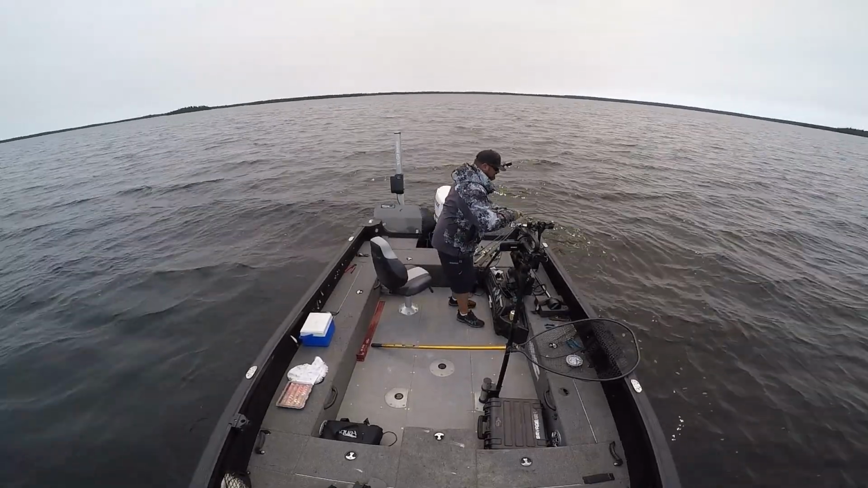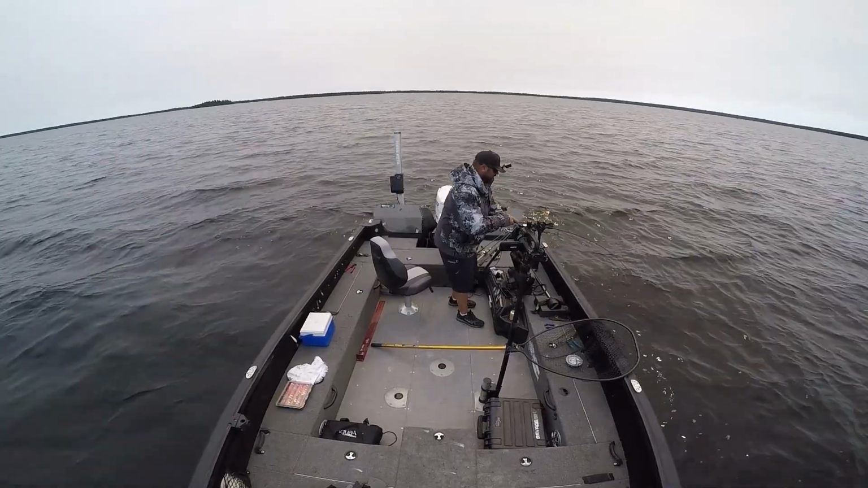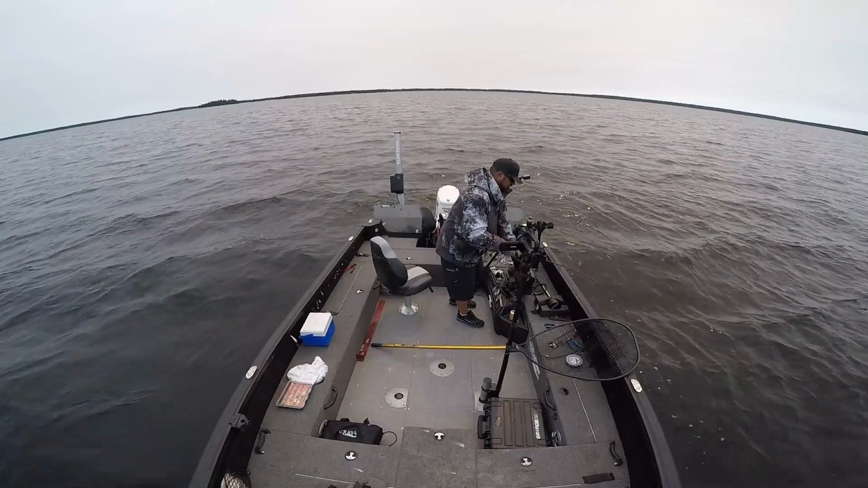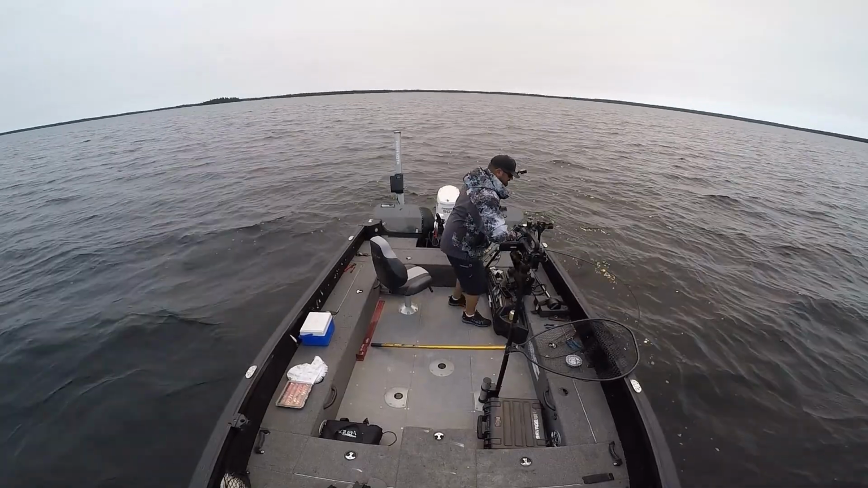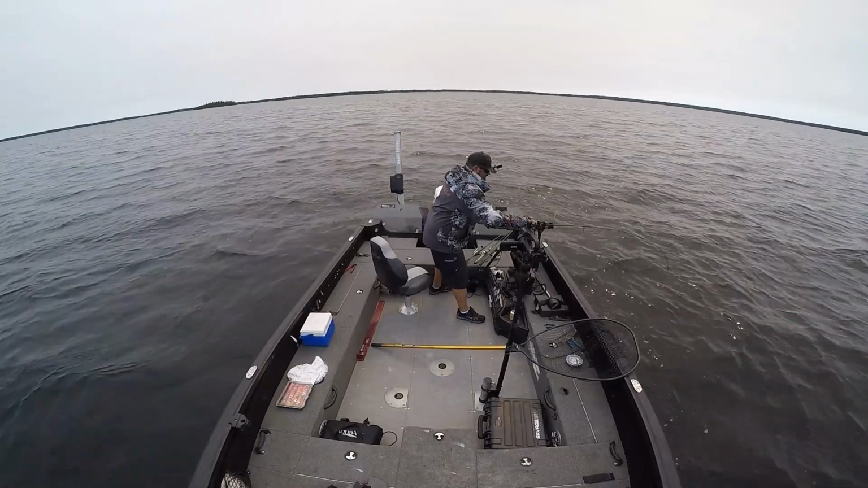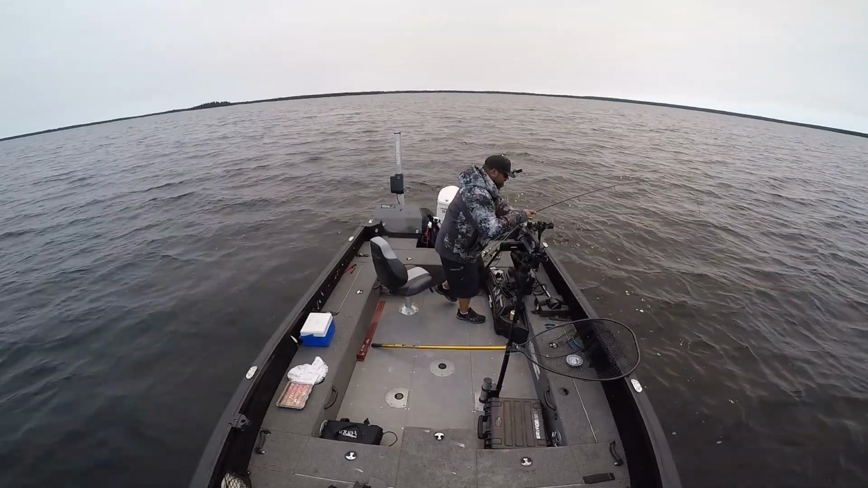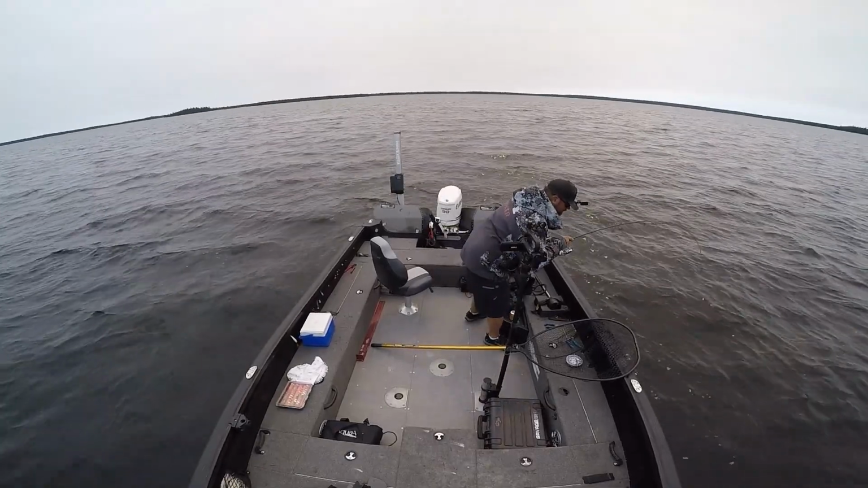This is a good fish. This fish has a lot of strength. I bet you this is my biggest of the day for sure. Whew, this fish has me nervous now. They fight so hard here. I know I've said that lots before. They fight so hard. Come up from underneath the boat, buddy.